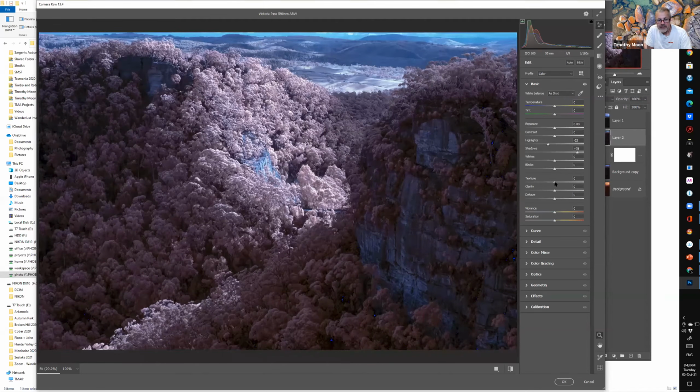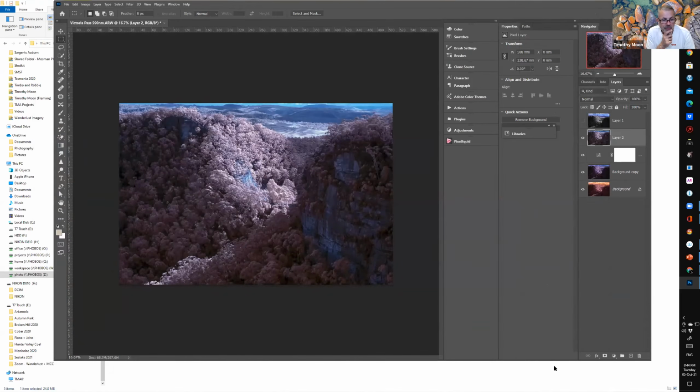And texture is something that, because it's infrared, tends to be a little bit soft. Adding a bit of texture will just sharpen up the foliage, which is looking a little bit soft. All right, so let's click OK for that, and we'll brighten up the image like that.